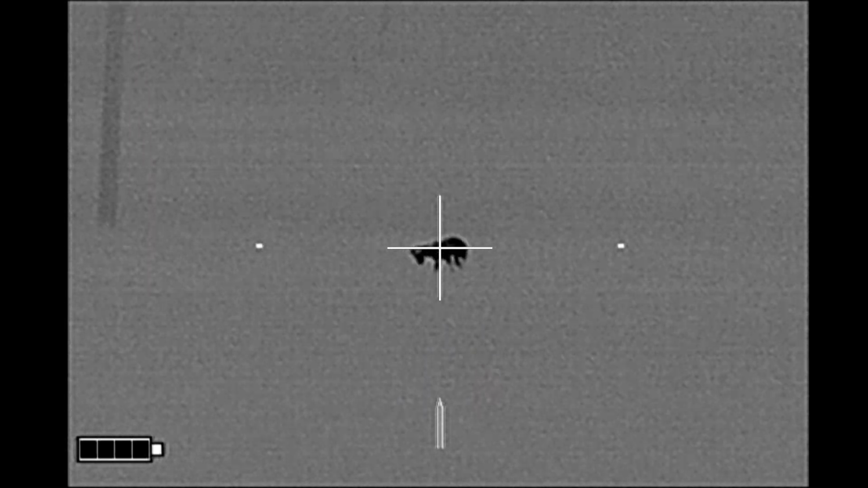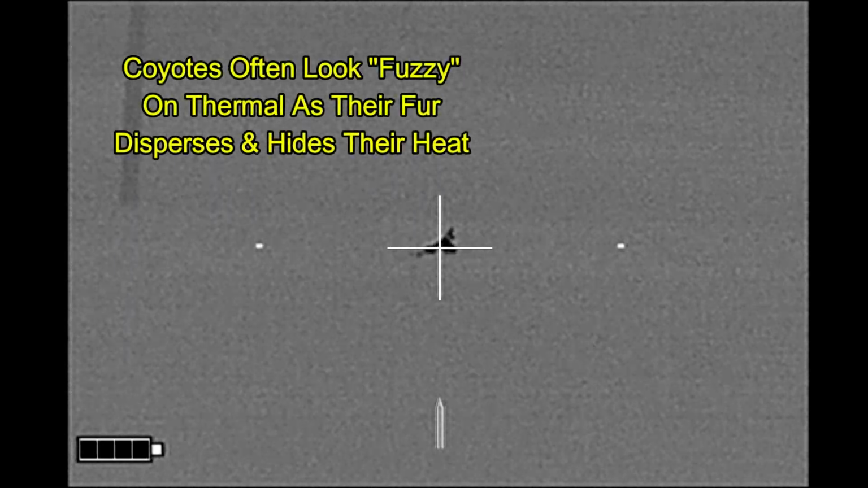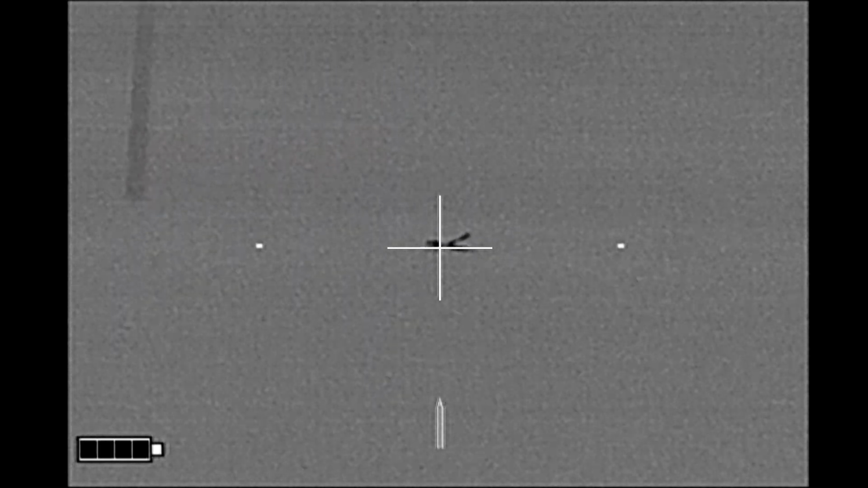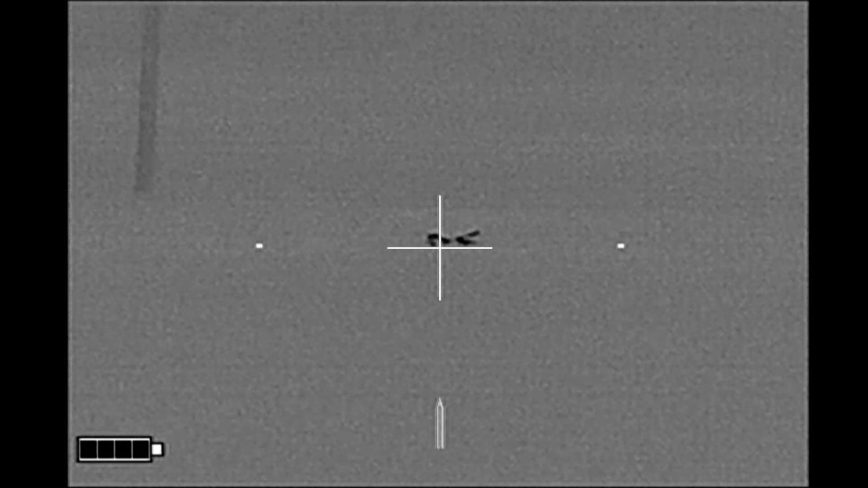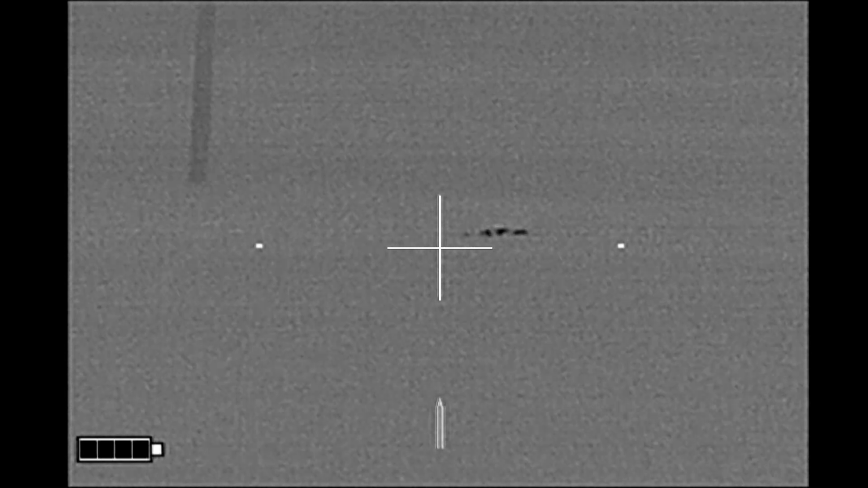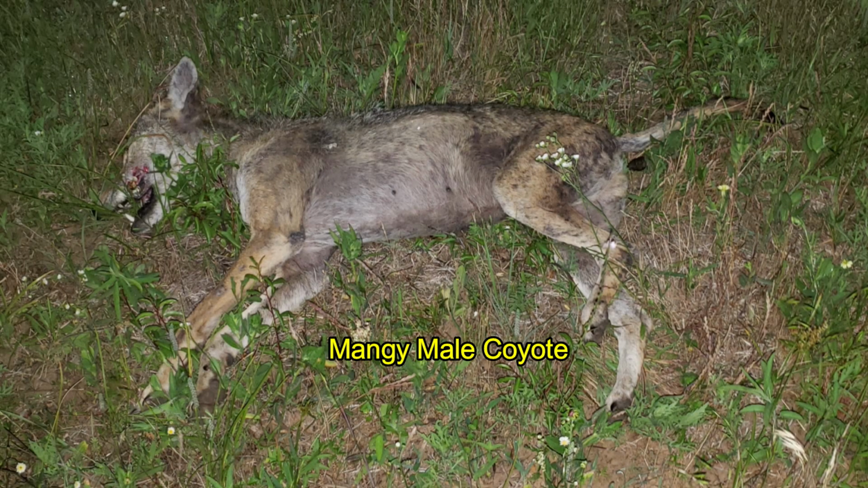Here we go. As I stay on him, I notice his head starting to move. The second shot finishes him off. And sure enough, he was a mangy coyote, and the reason why he showed up so well on thermal under these conditions is because he was missing a lot of his hair.